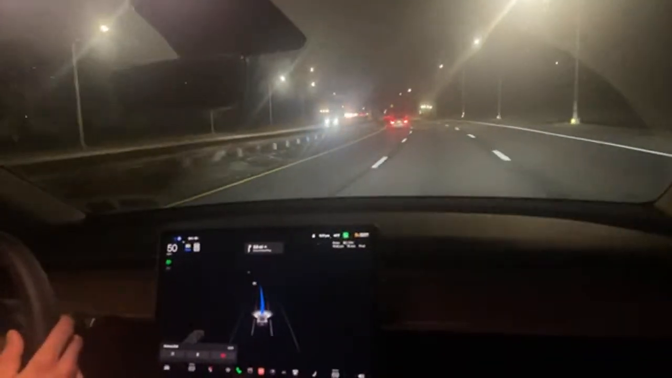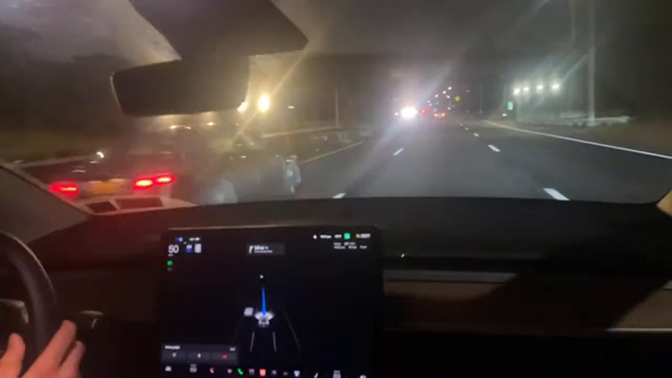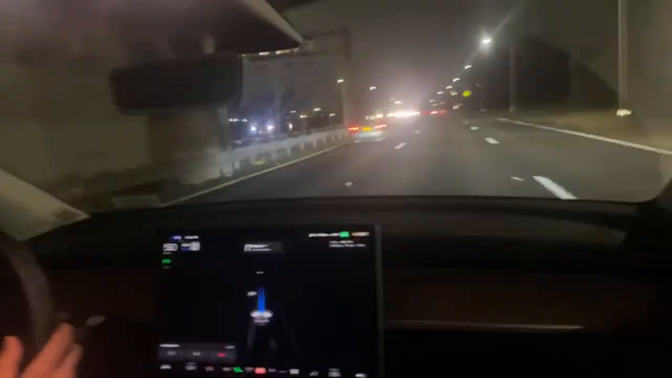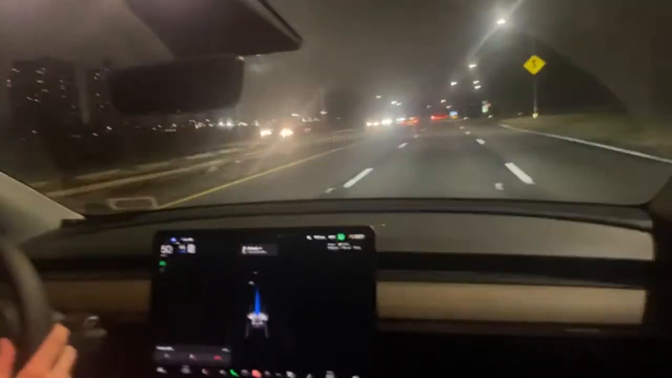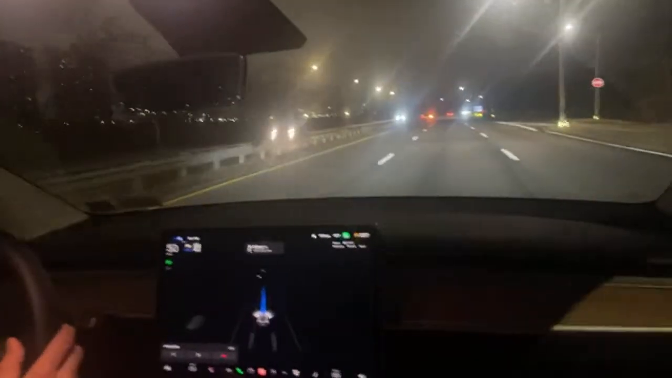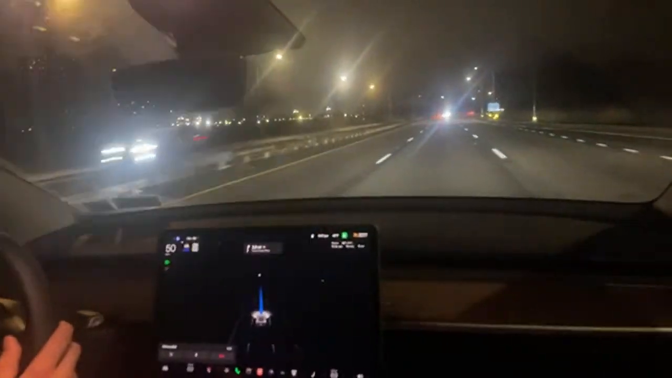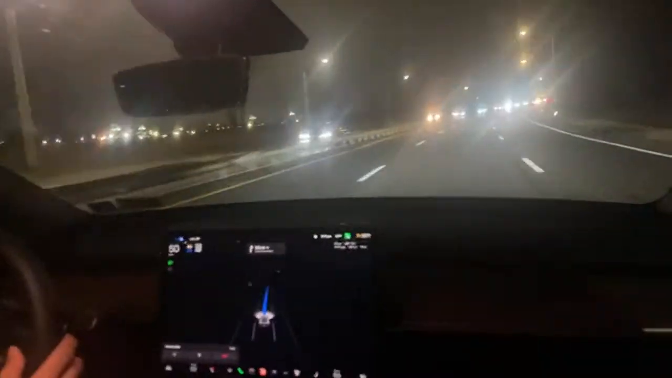It's driving pretty normal, middle lane. I mean, this is chill mode. It seems to be driving the same exact way as it does on average. It says that the distance between cars will be greater and that the lane changes will be less. So, I mean, I'm okay with that. There's nobody on the highway anyway.